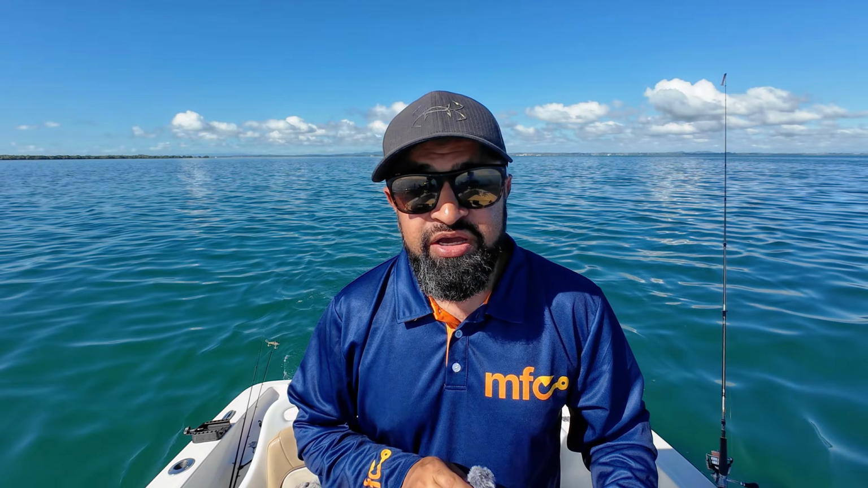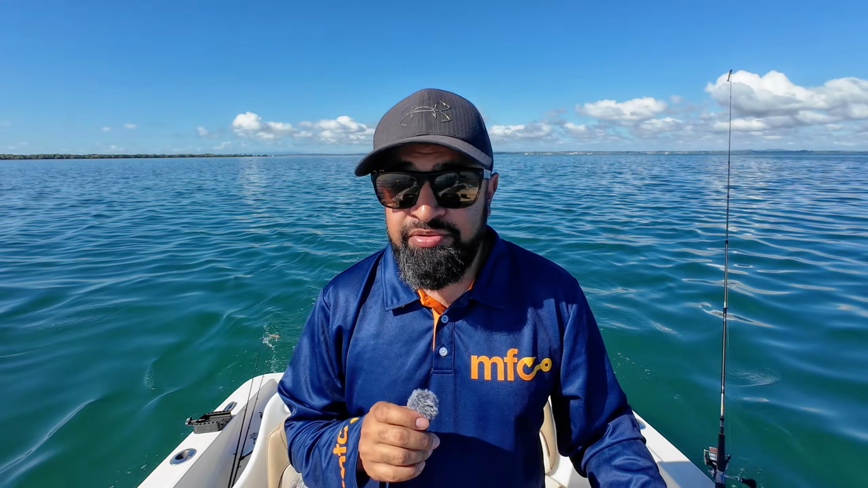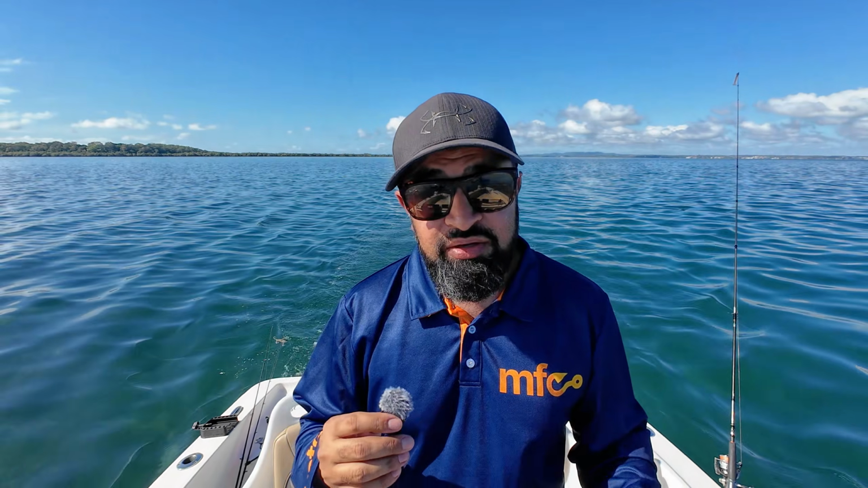The first thing we're going to look at is how we use 2D sonar and GPS to find new spots while we're driving fast. So this is really important because the easiest way to cover ground and find new structure is by driving fast, and making sure your sounder reads clearly while you're moving at speed is going to help you achieve that. So what we want is a clear bottom on our 2D sonar while we're driving, say from the boat ramp and heading out.